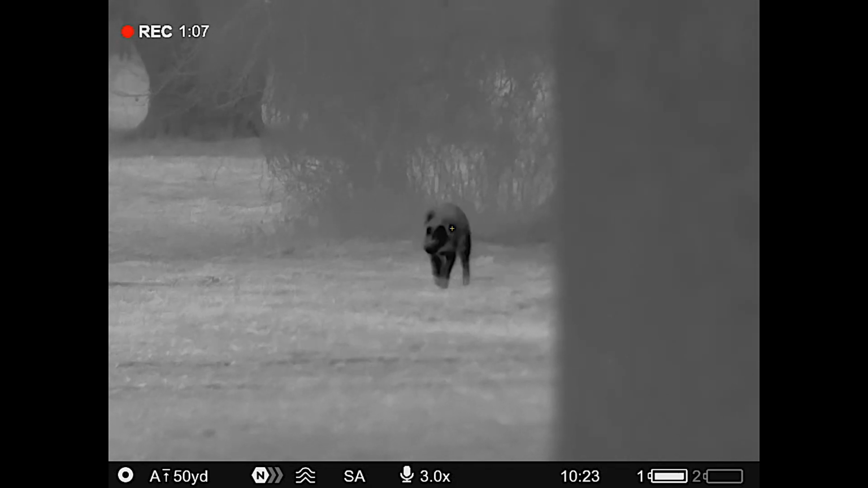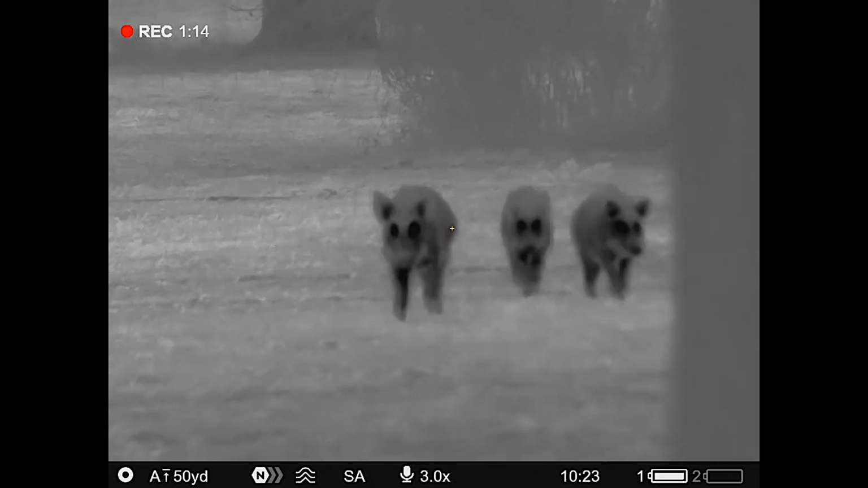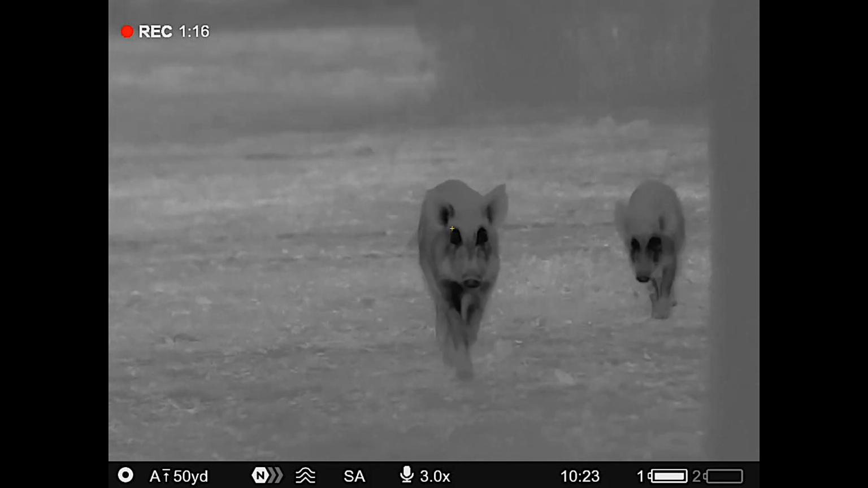Very big difference in picture quality, much improved. I love the fact that it has a laser rangefinder. The battery life is improved. It's almost double the battery life of the previous Thermion XG50. They've added some other features, like some colors for the reticles and stuff like that. Not a huge deal, maybe a couple color palettes or so. But the big deal is it's vastly improved picture image.